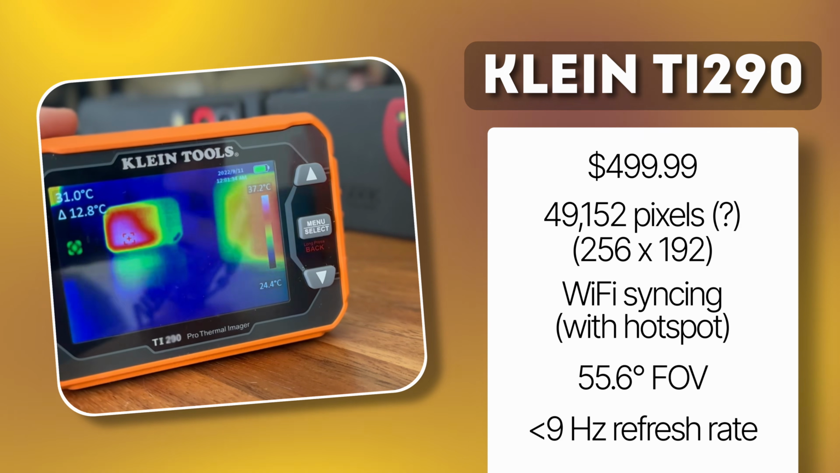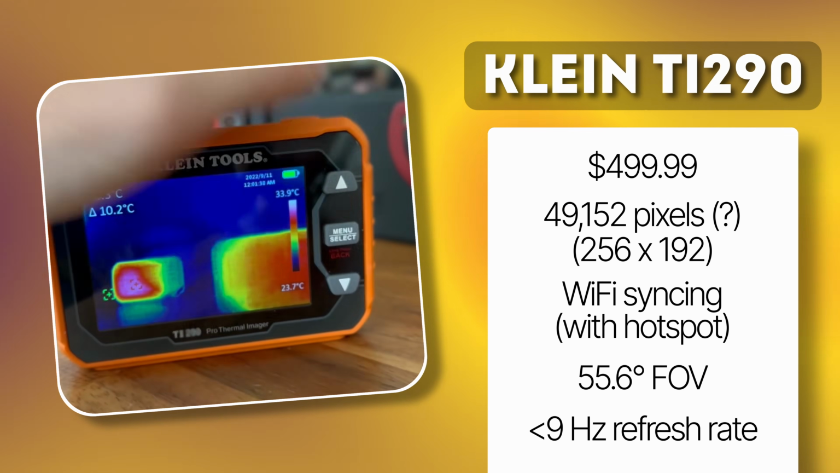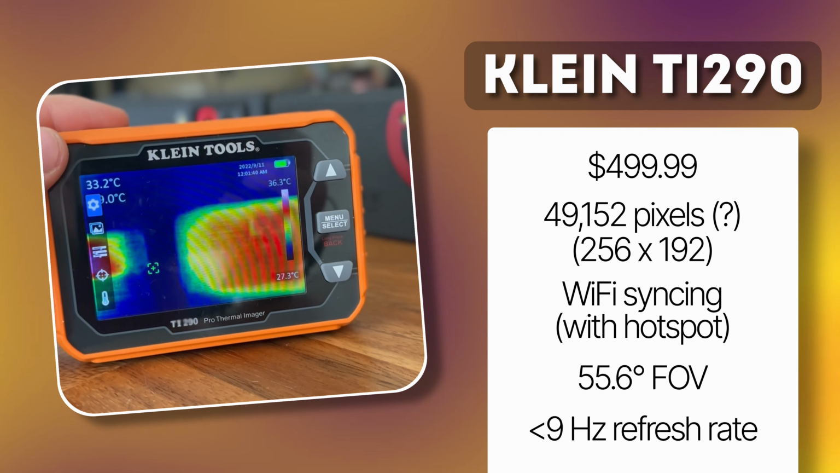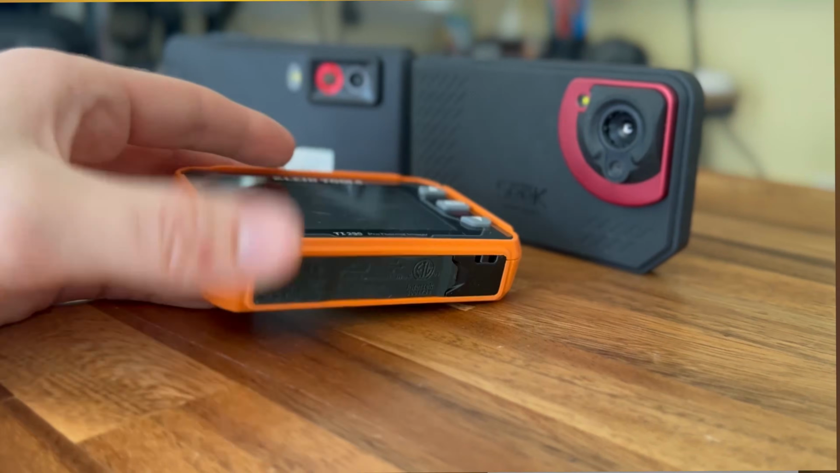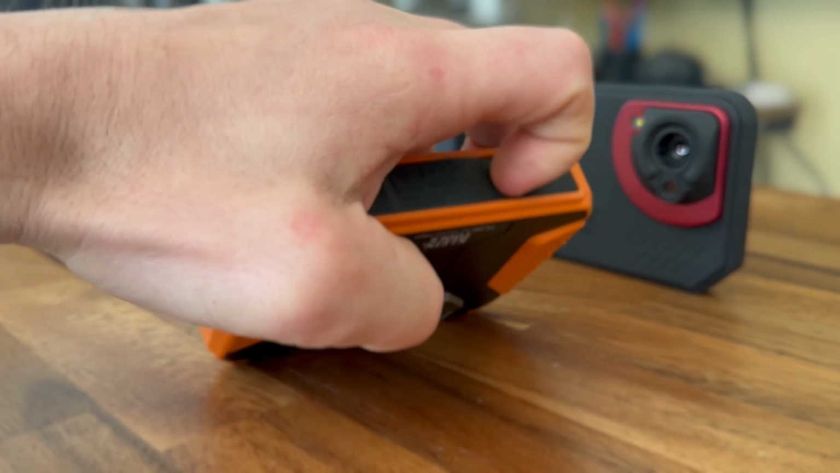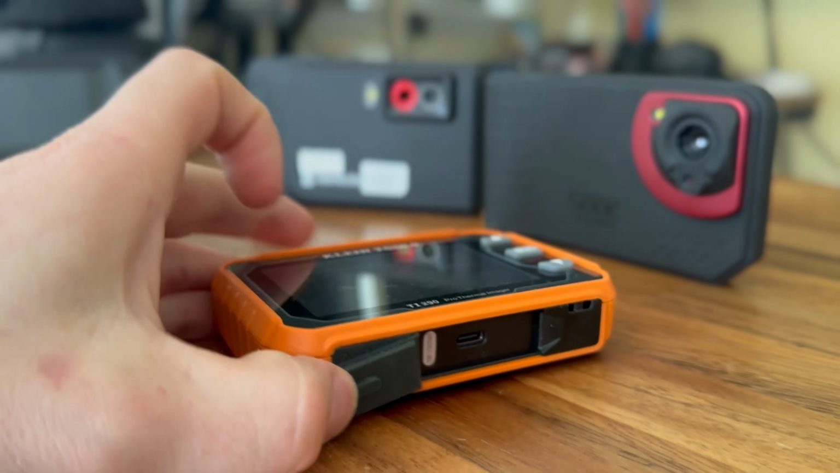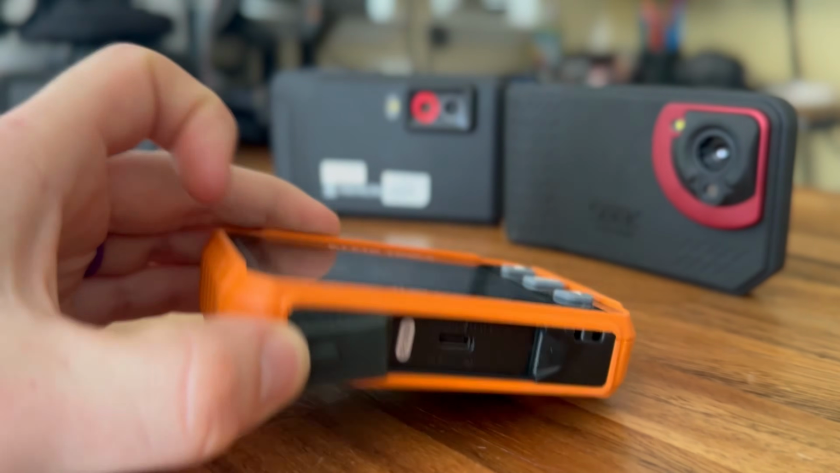It's fine. I don't know why they feel like they need to obscure that resolution behind a weird pixel count, but whatever, it's fine. Again, of course it has Wi-Fi. The field of view is about 55 degrees. I don't know what the other half of the field of view is, but that's what the specs say. Now, something to note about this thing that you may or may not care about, this does not have any sort of mount anywhere for a tripod. So if you're somebody that prefers a tripod, this is going to be an issue.